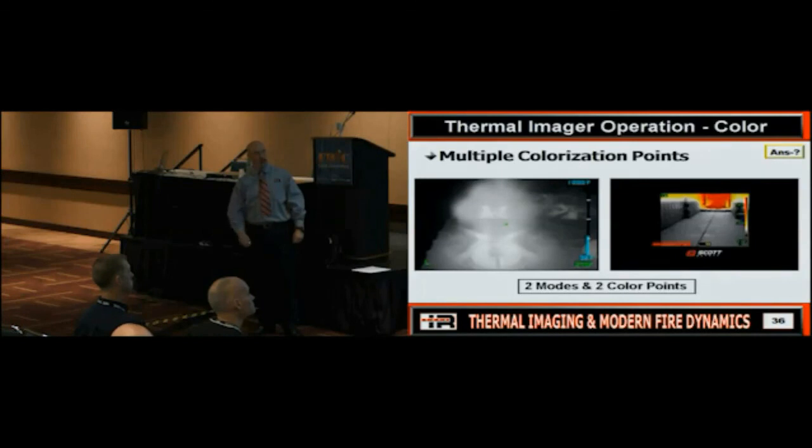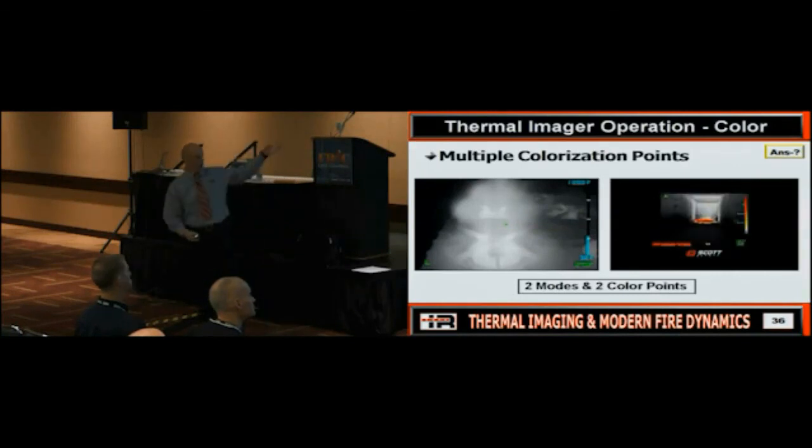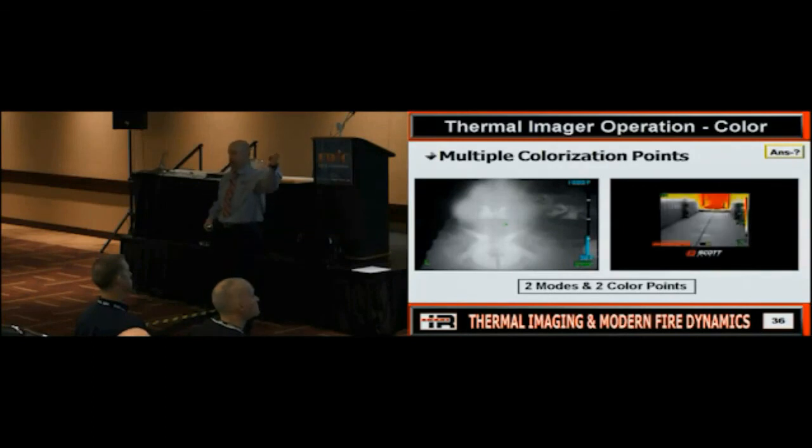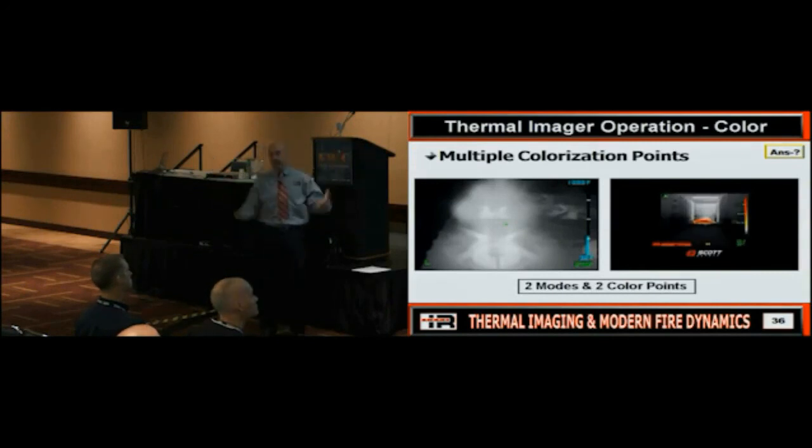So once again, what was my initial color point? 500 degrees. Okay, we got 500. Did it get cooler? No. Now it's going to turn colors at 12. But hey, I've still got some red in there. So does everybody see how that's working? So you've got to go back and pull out your camera and figure this out, because there is absolutely no consistency through the industry. Is everybody good? That's one of those things that we're still dealing with. So it's happened. It's the way it is.